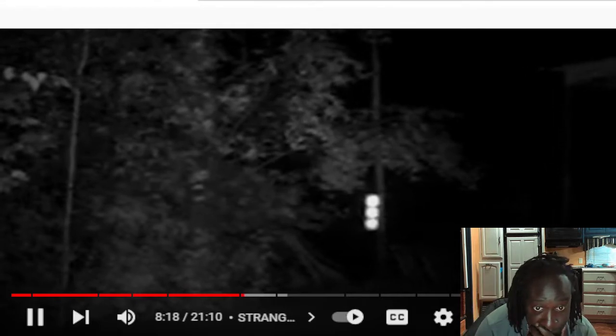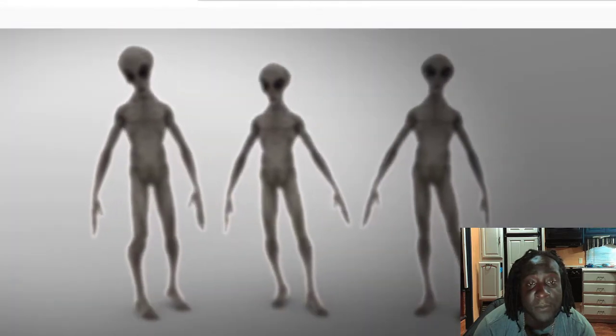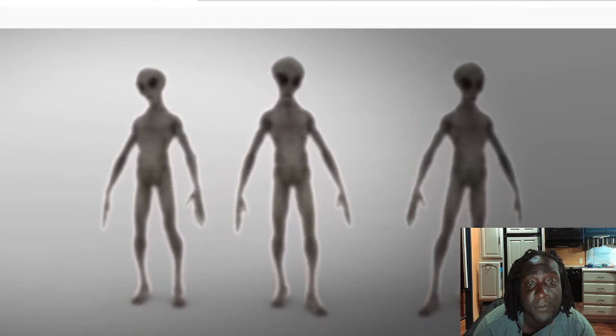Doubters online suggest that it's just an insect hovering in front of the trail cam. Others, however, think it could be something else. Something conspiracy theorists and believers love to talk about. Aliens. Do you think this is evidence that we're being visited right now? And that aliens could be among us, hiding in plain sight?